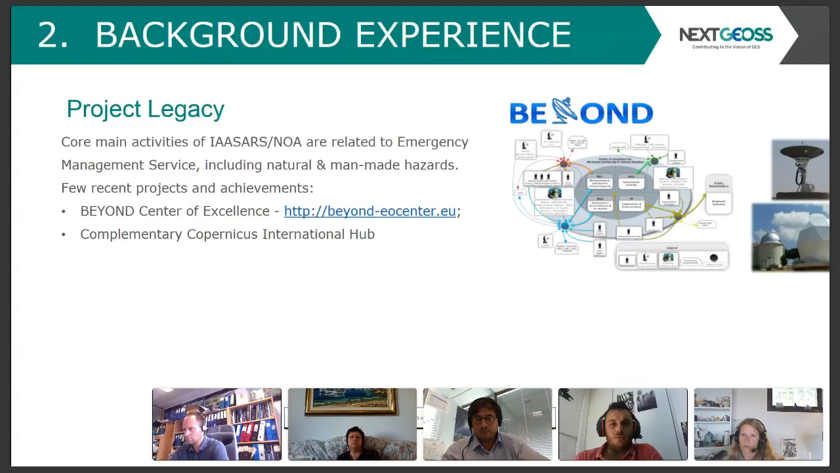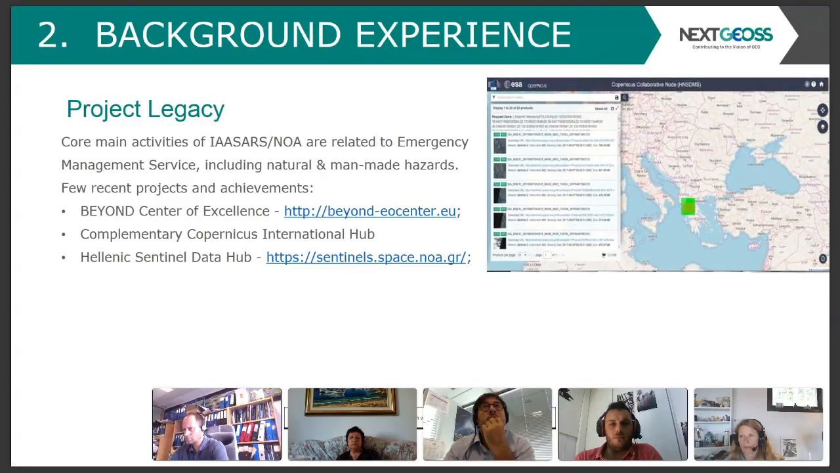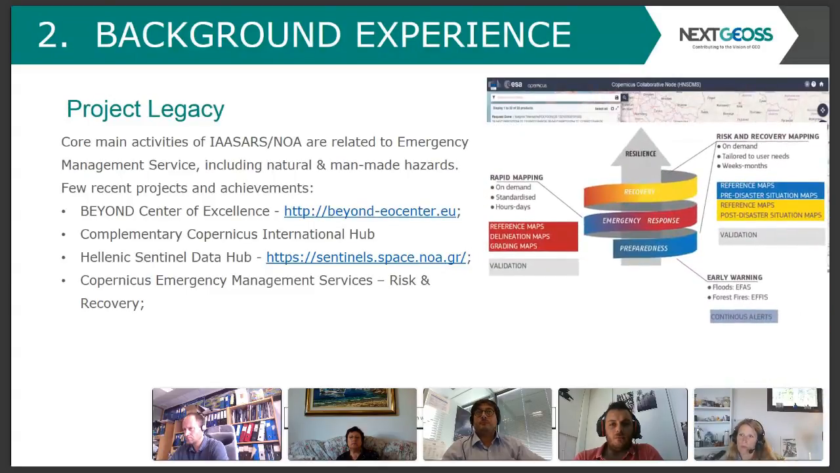We are also operating one of the European Space Agency nodes for the distribution of Copernicus Sentinel satellite imagery to specific international users such as NASA, and this is the international hub for those of you that are familiar with that. We are also hosting the Hellenic Sentinel Data Hub for the distribution of Sentinel products to all users with a regional focus in Southeast Europe. We're also participating in the Copernicus Emergency Management Services, specifically in the risk and recovery part. And very recently, we've been awarded the EFFIS contract as well.